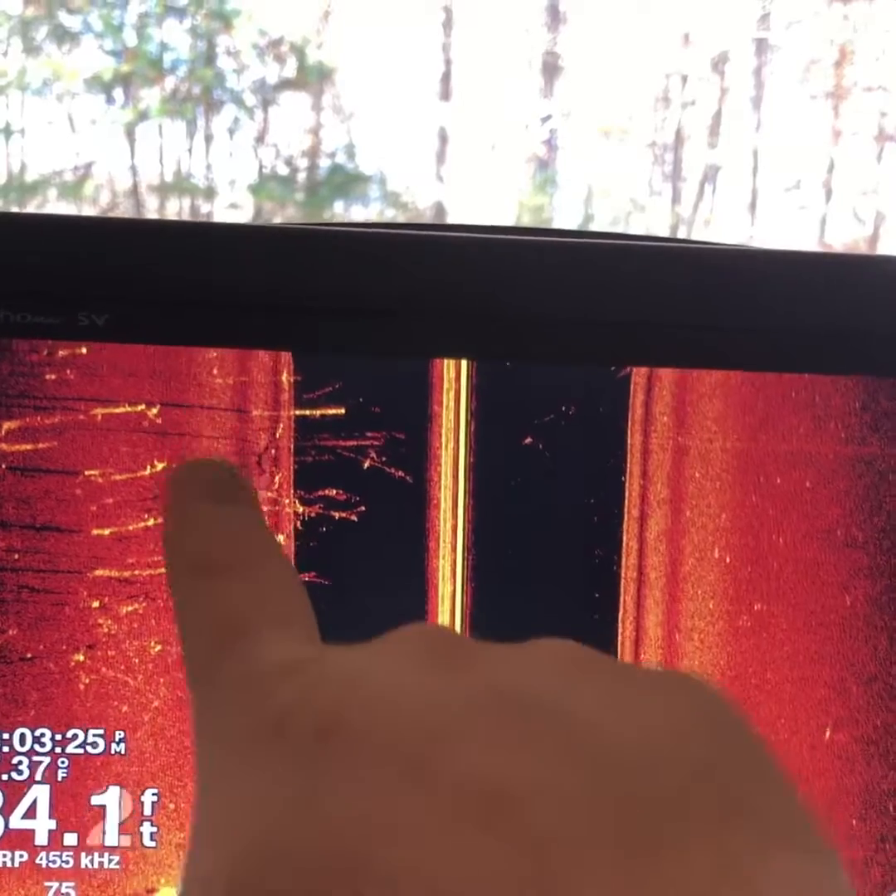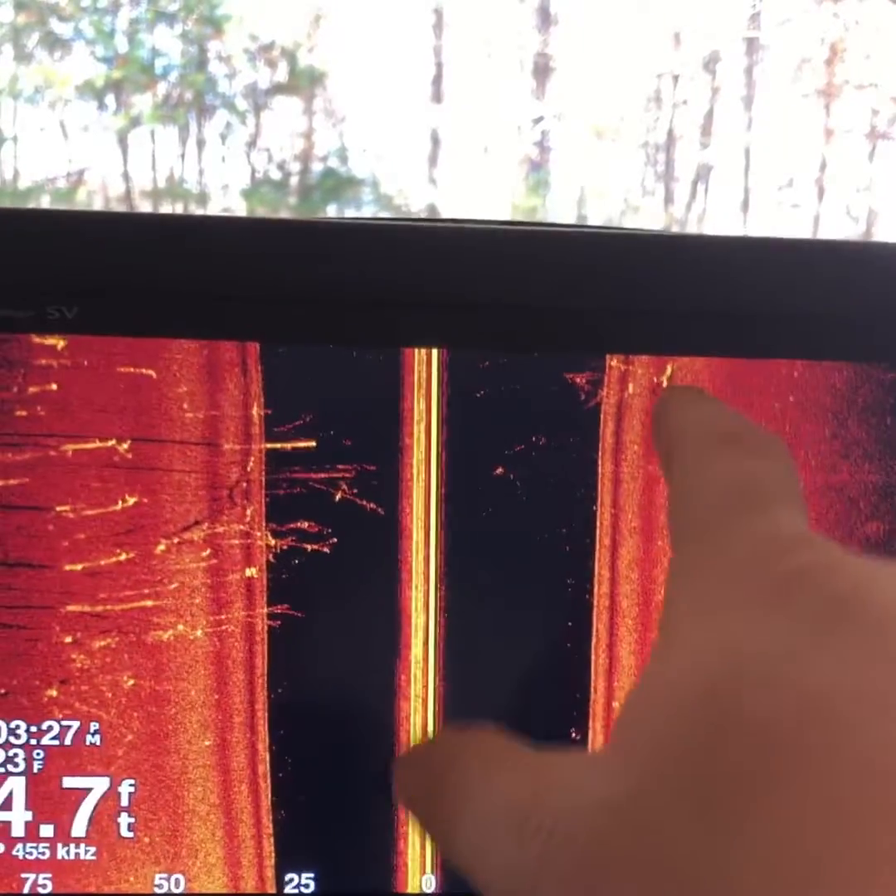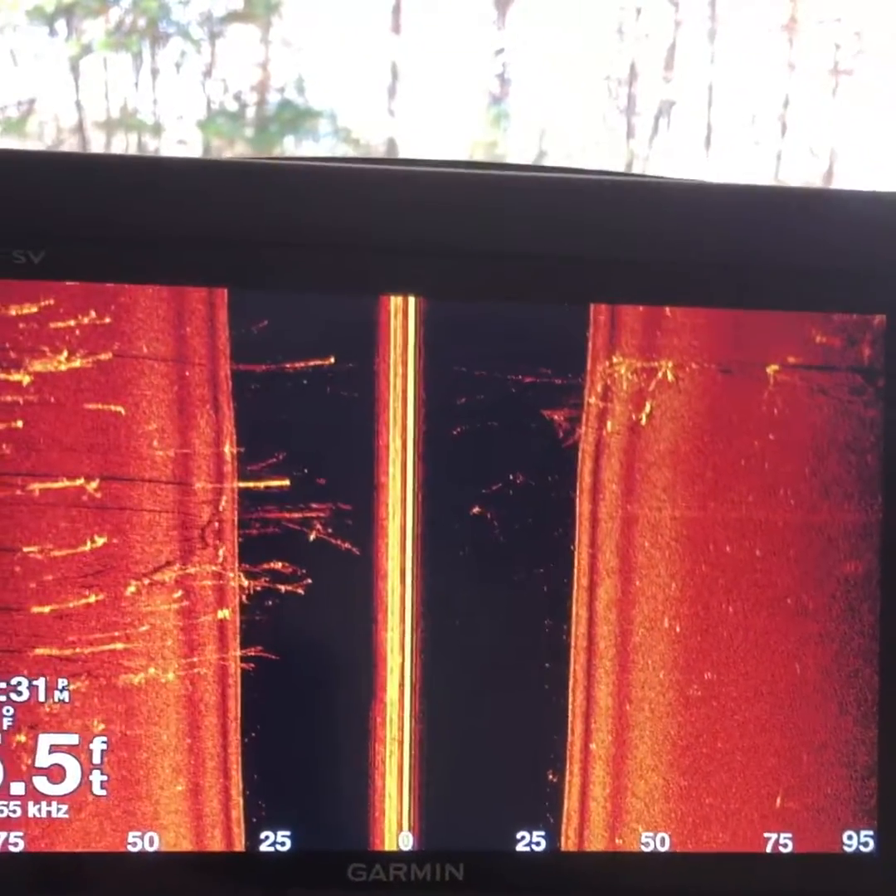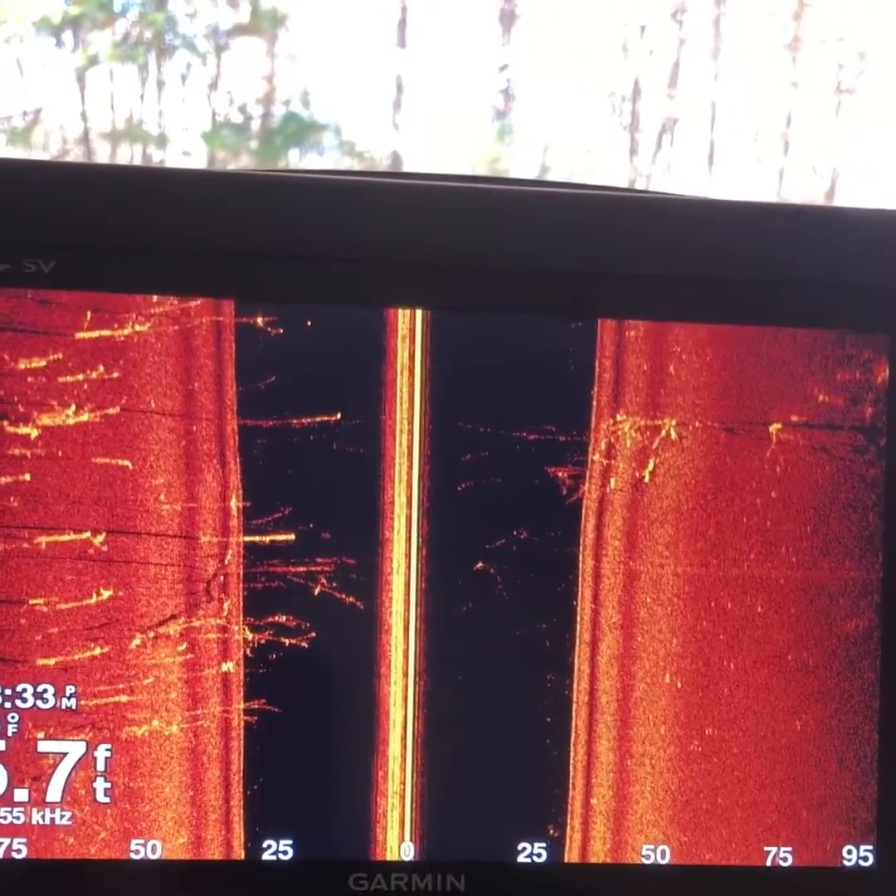So, you know, I want to look at the shadows. Shadows is what's going to tell you what's down there and how big the object is, which that would be something I'd have to go on a whole other video.